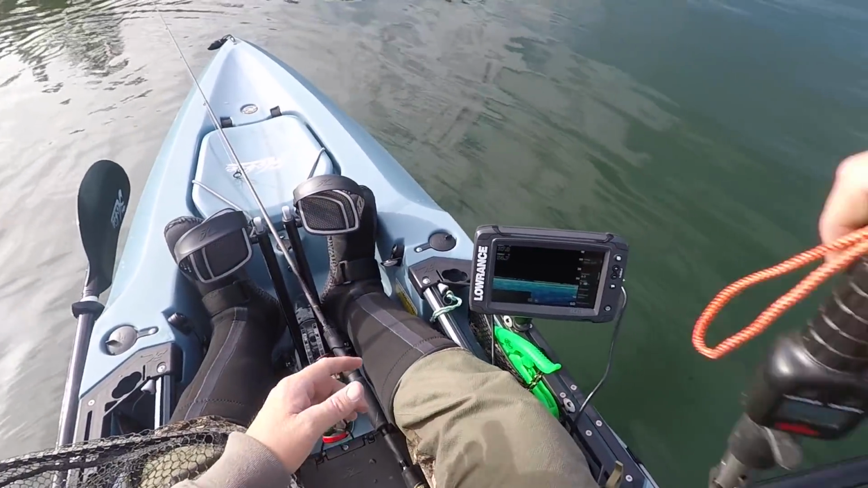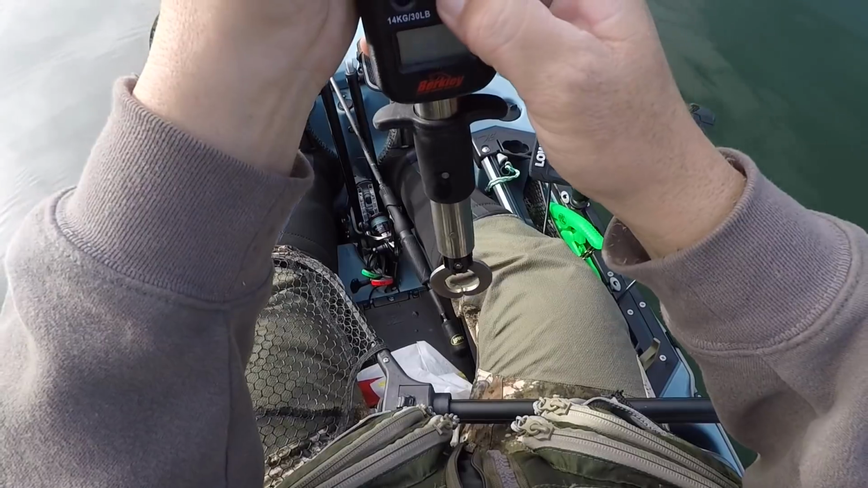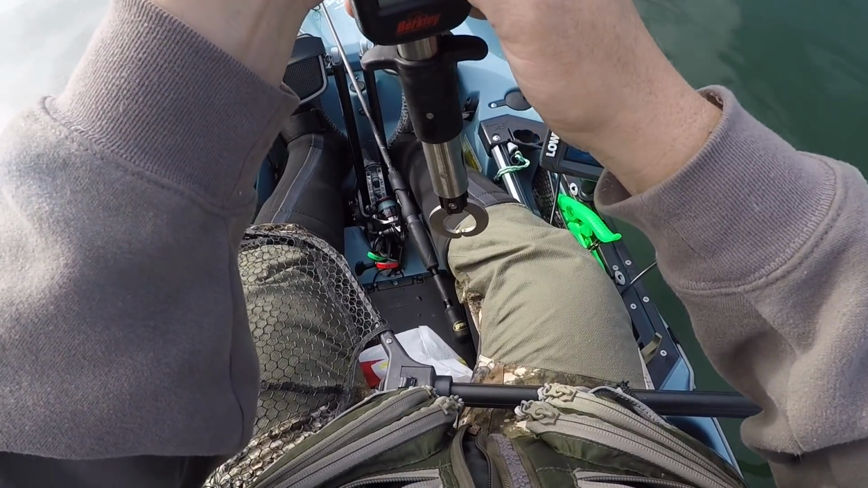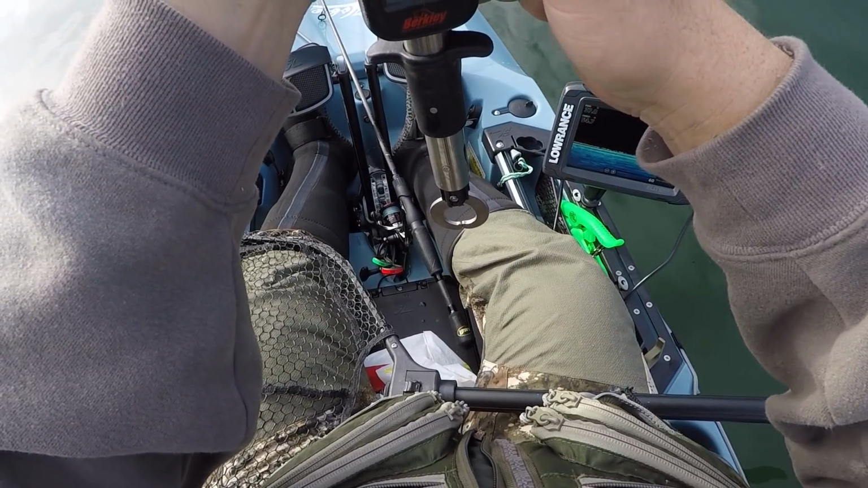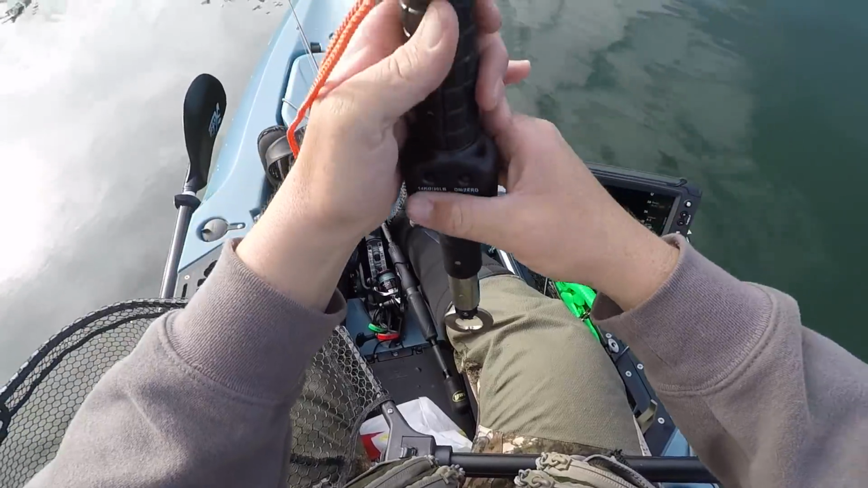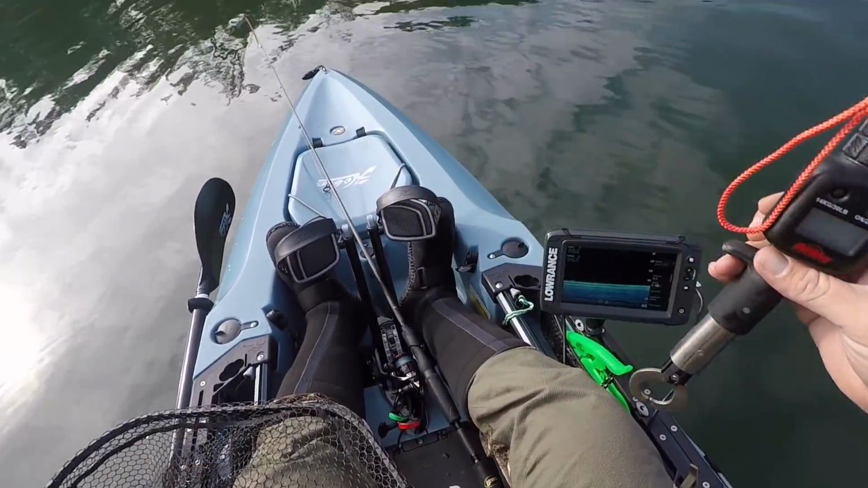I'm actually gonna weigh this guy because I'm curious. Well, maybe I'm not gonna weigh him. Looks like I need a new scale or new batteries or something. Anyways, this scale's shot, so we'll just get a rough measurement on him.